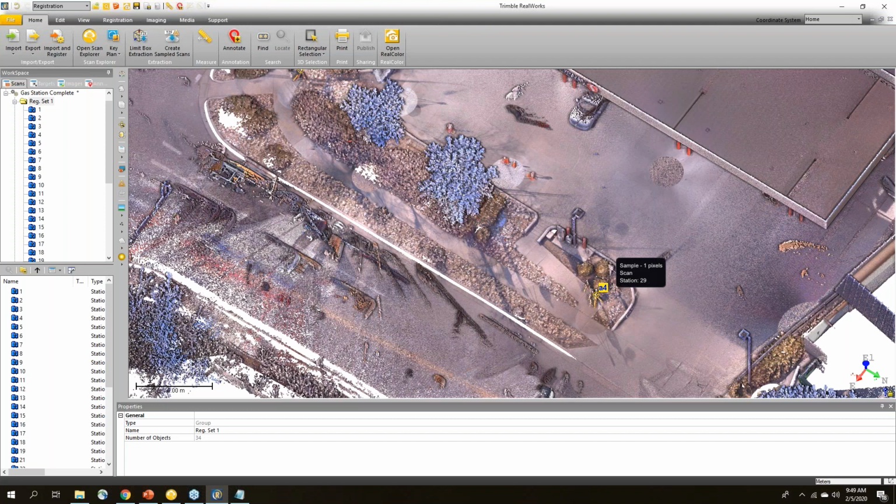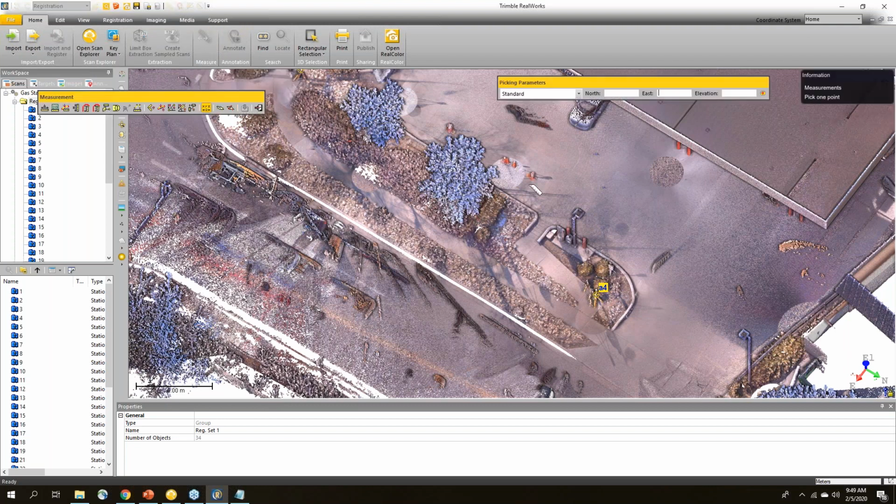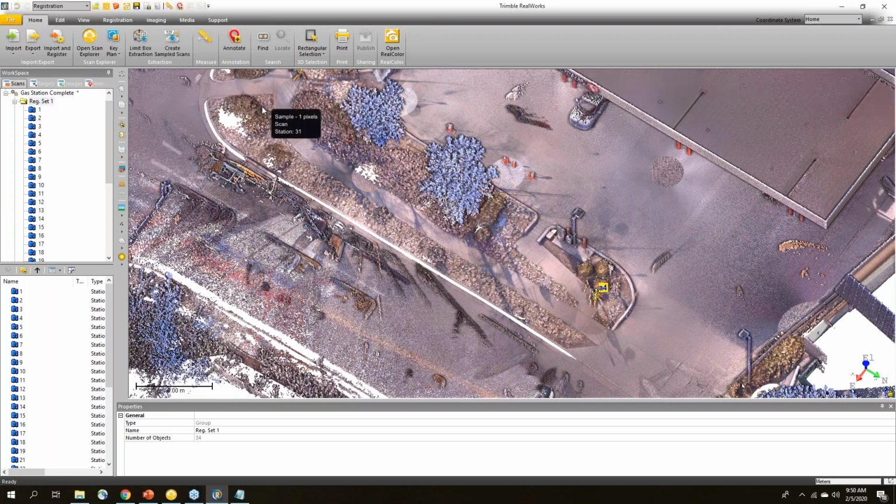How close are the targets you scan with the X7? Oh, I think the question is, how far away should you put targets? In this case, I was probably taking them from about 15 or 20 meters, something like that. It depends on the size of the target.